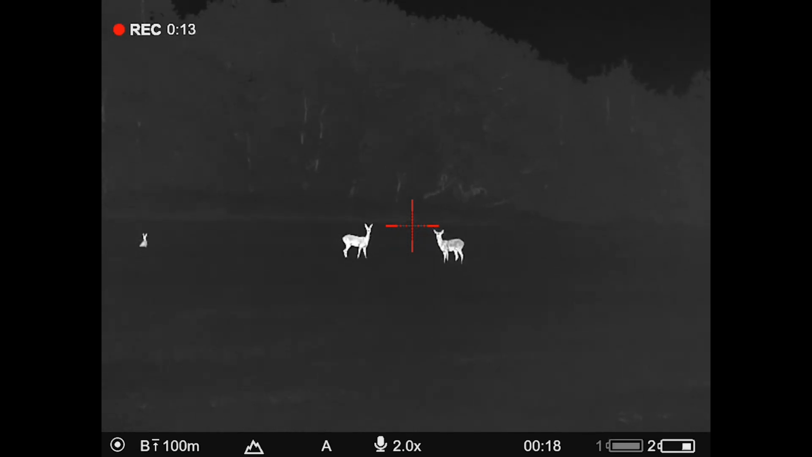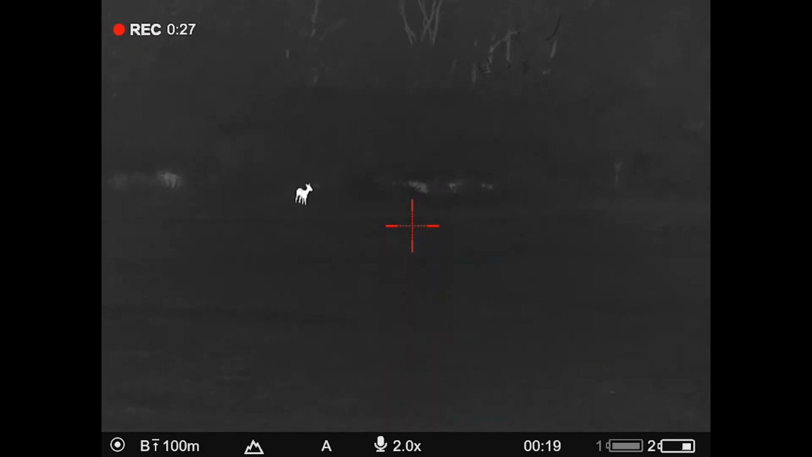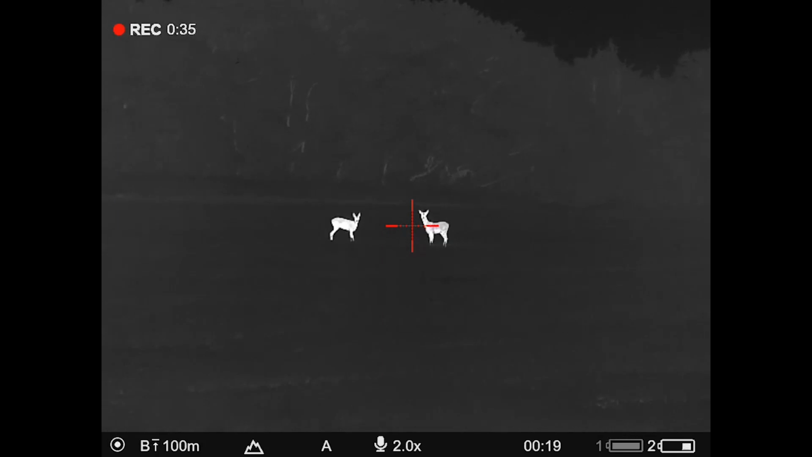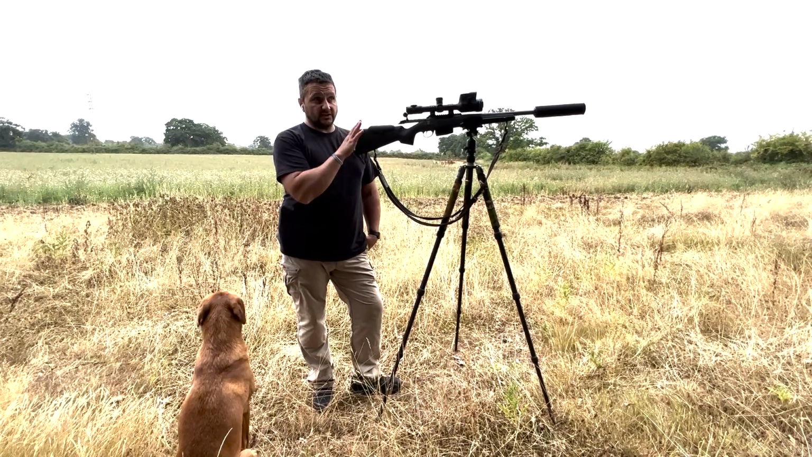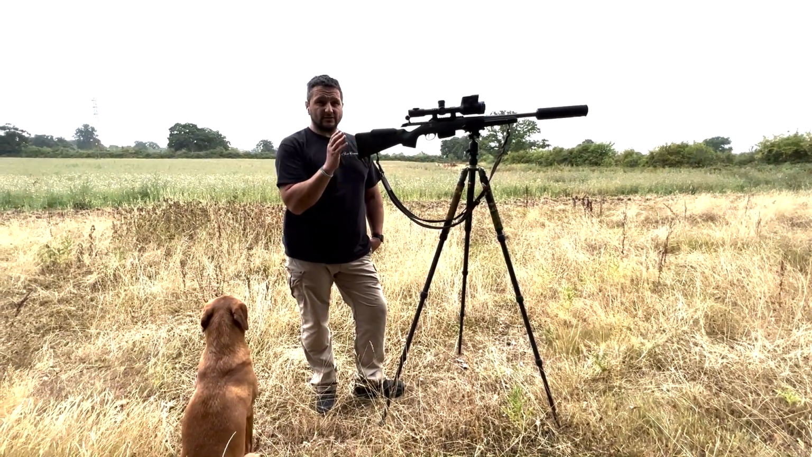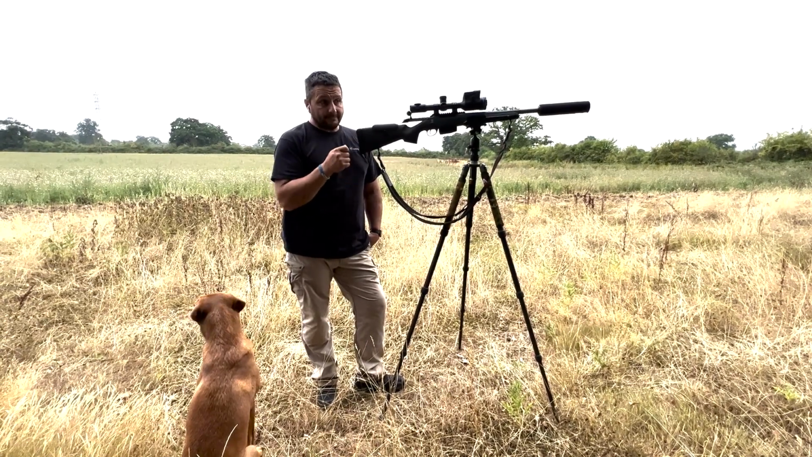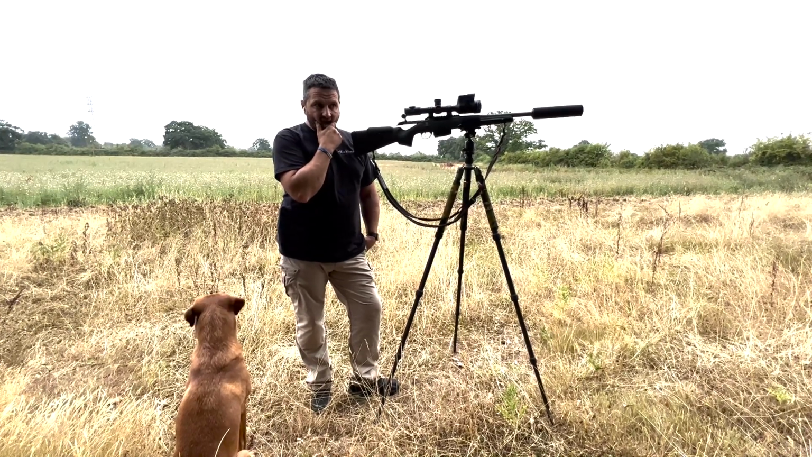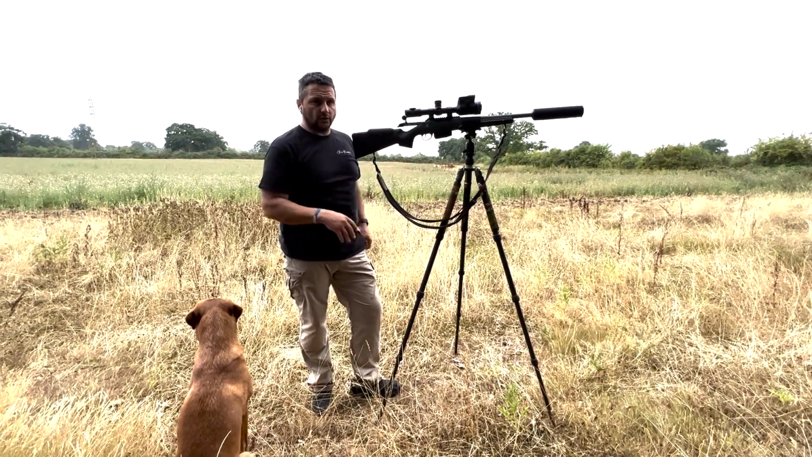Also, most of the Thermion top of the range scopes are all sub 25 mK, so you've got that detail and variation in temperature. It is so good. It means that essentially you see all the detail of everything around the area, so it's not just a heat source, you get to see the whole thing, which was really good. So we watched them a bit, me and my lad, and then I went and checked another field, 2 adjoining fields through this where I was in the corner.